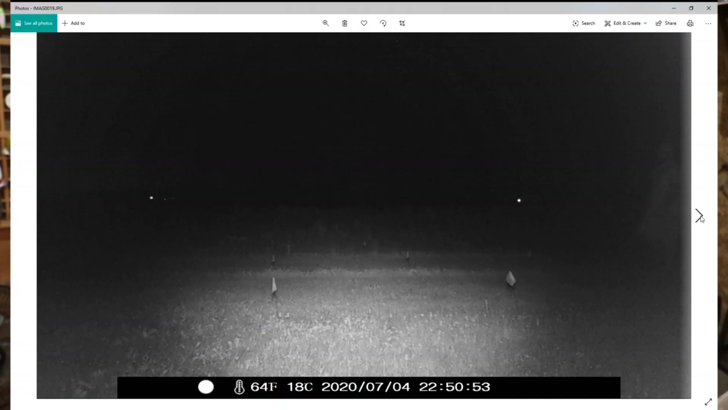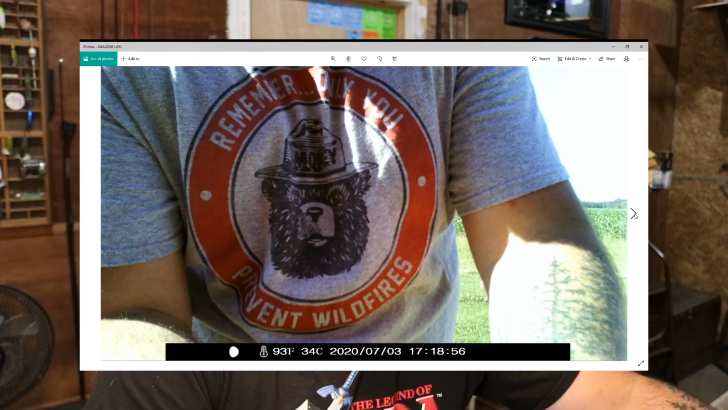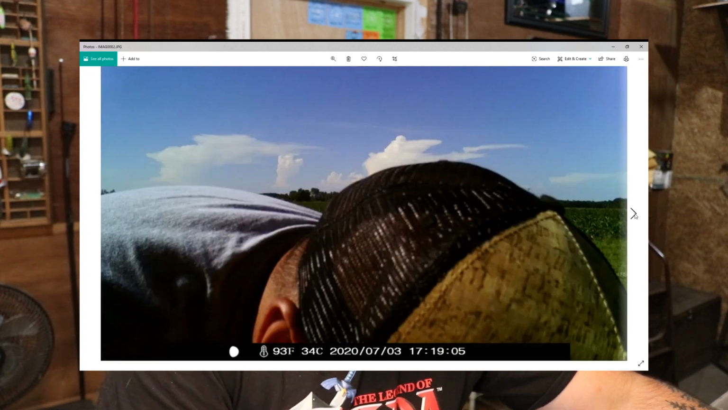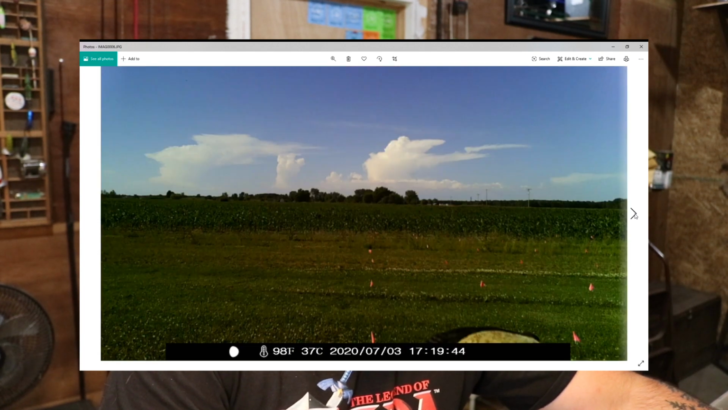They're good quality photos. They're not great, but they're good quality. A decent night range for the infrared, and the photo trigger speed seemed good, but not great, and seemed a little slower on the video. You can tell a little bit in the pictures where I'm really close that it has a hard time with color correctness, which is not a big deal at all.